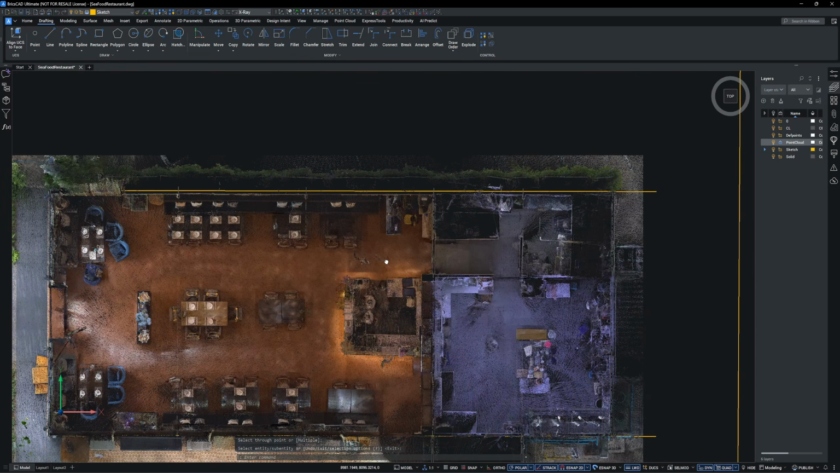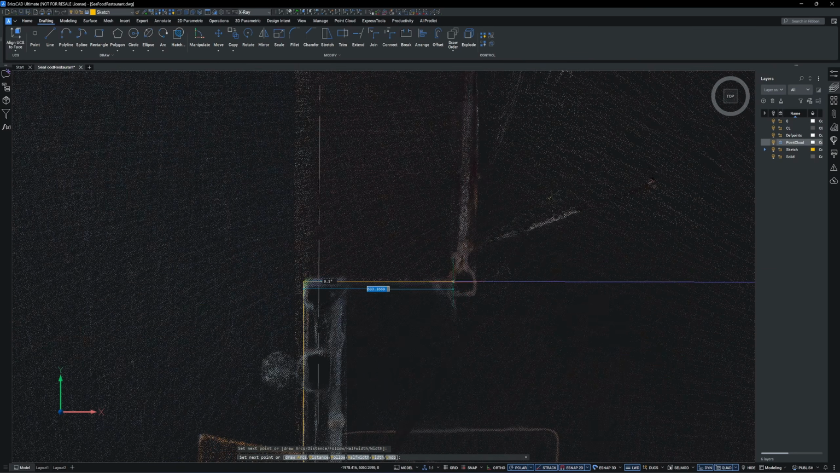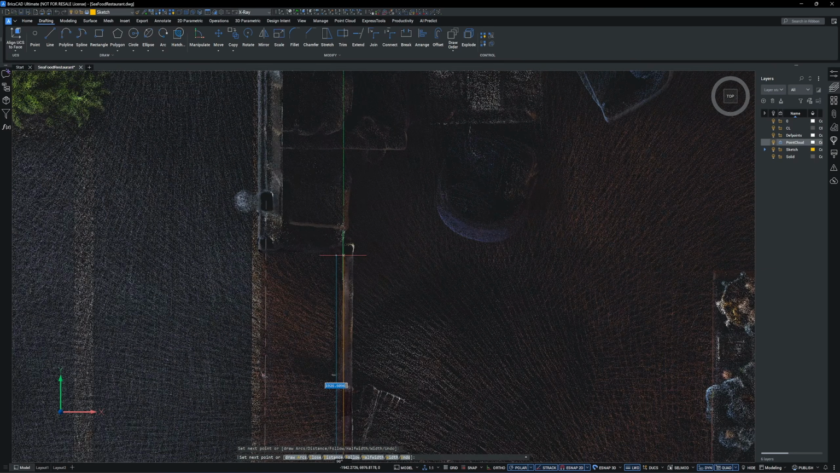Some sections of the outer wall are exposed behind the trees. Next, I simply trace the remaining walls.